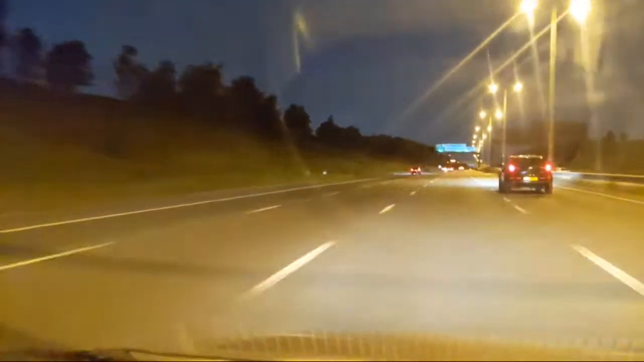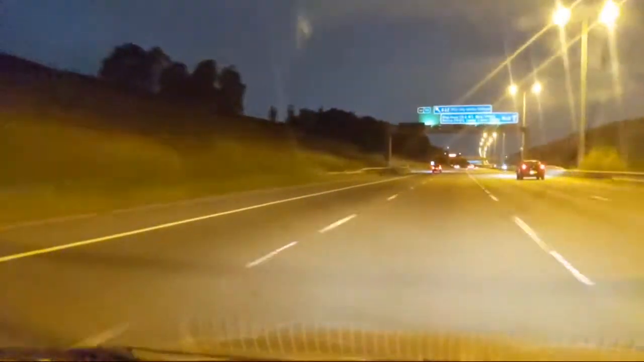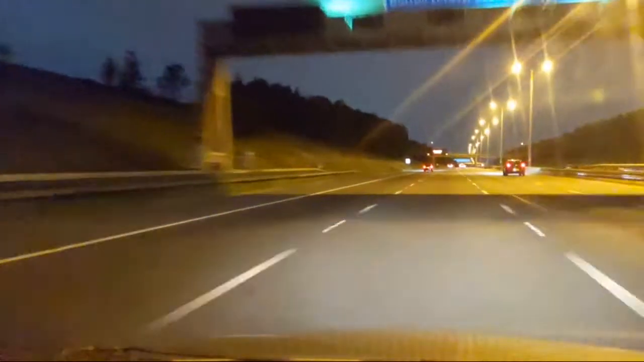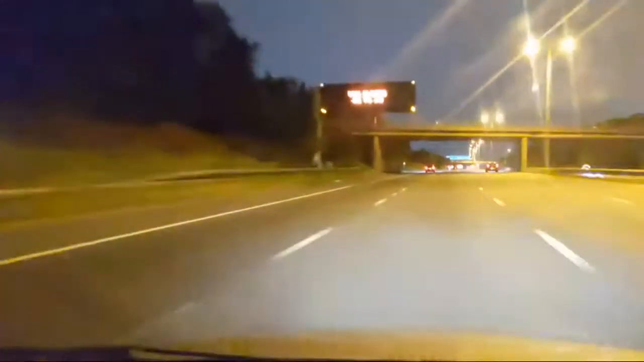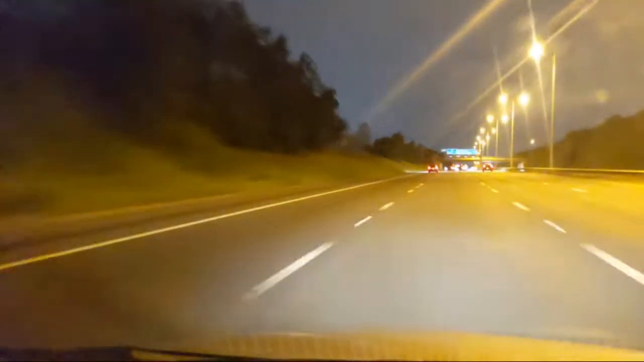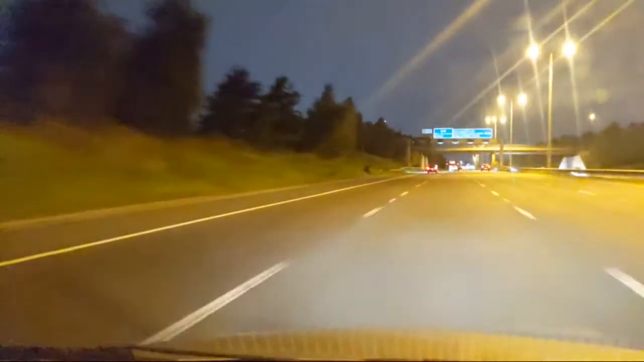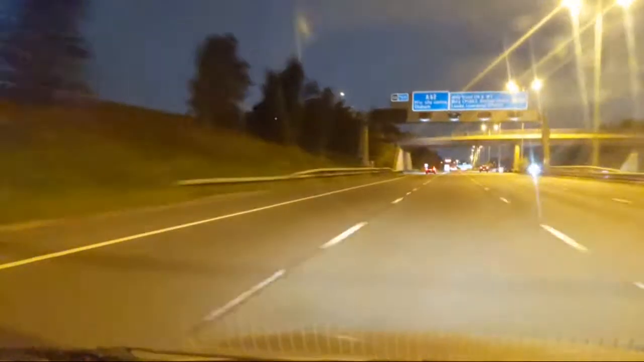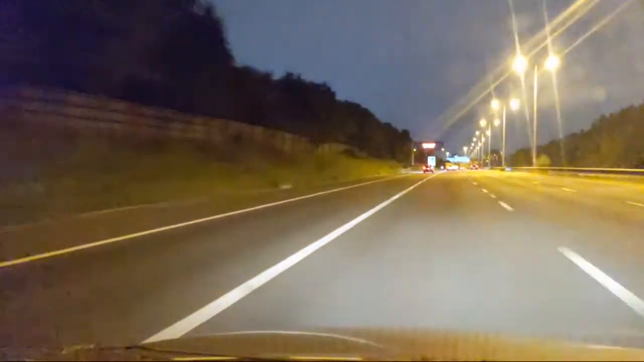Right, he's pulled across so I can pull into that lane. Still behind me though, so I can't pull into the next lane yet. Having said that, that next lane is about to disappear, so I'm going to stay in this lane now. M62 closed, junction 12 to 10. So we're now in what is effectively the first lane.